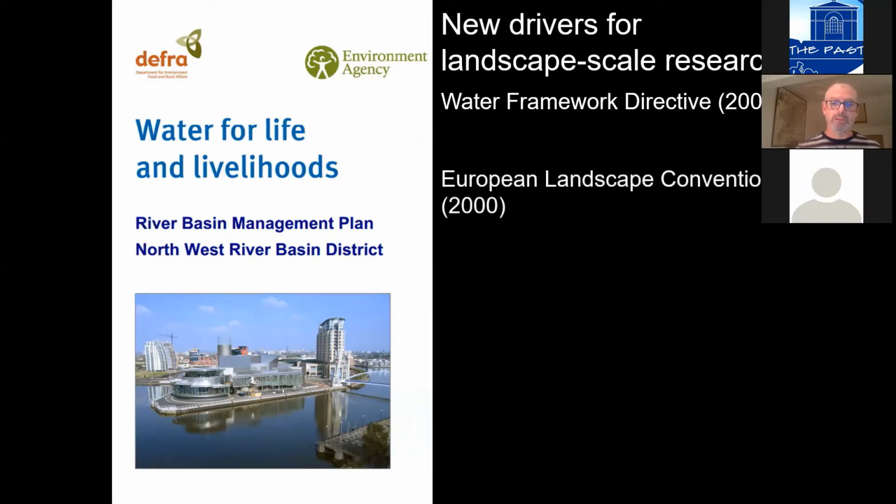A second piece of European legislation was the European Landscape Convention, which we signed up to in the same year. And that required European member states to consider landscape in its broadest sense, that is both physical and cultural, in designing and implementing any major infrastructural project.